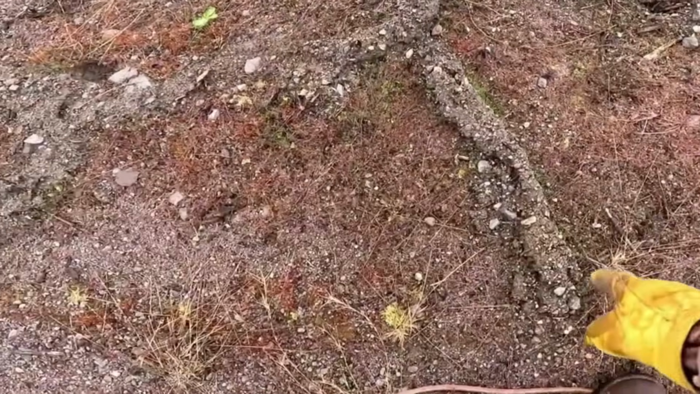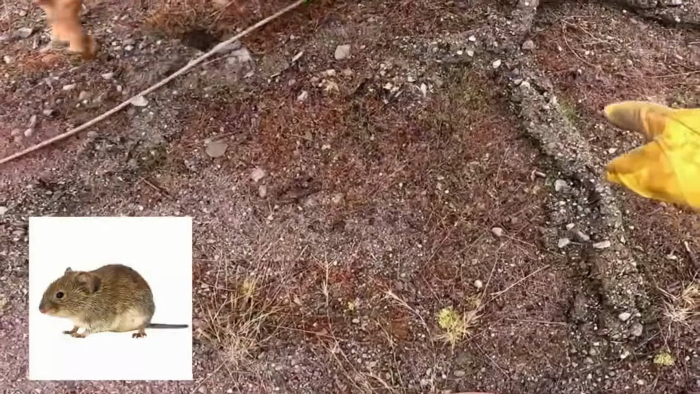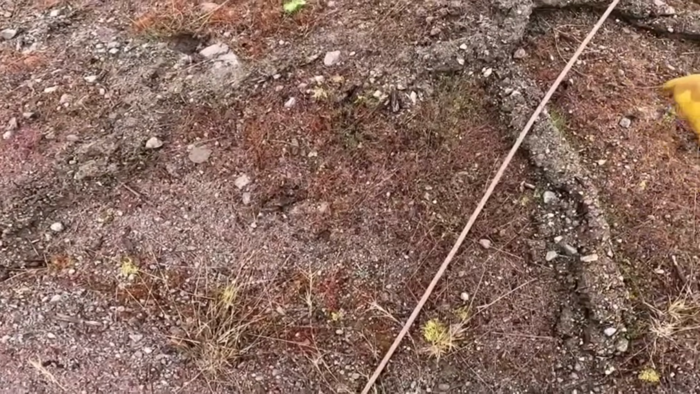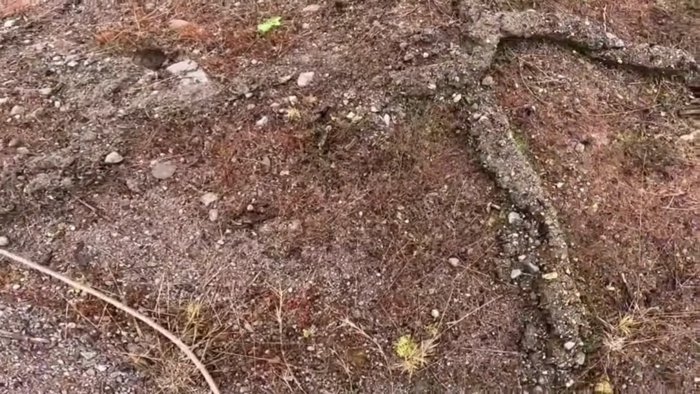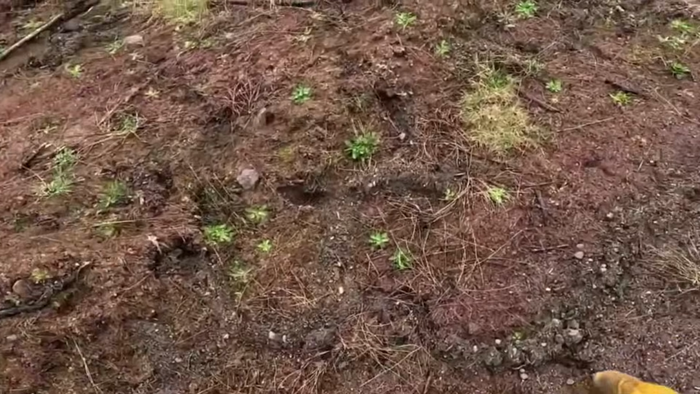Okay, this is interesting. See, that is a tunnel that the dirt was pushed up when there was snow here, and the voles, which look like a little tiny mouse, travel underneath in these tunnels. So that's what does that. This is a pretty active area.